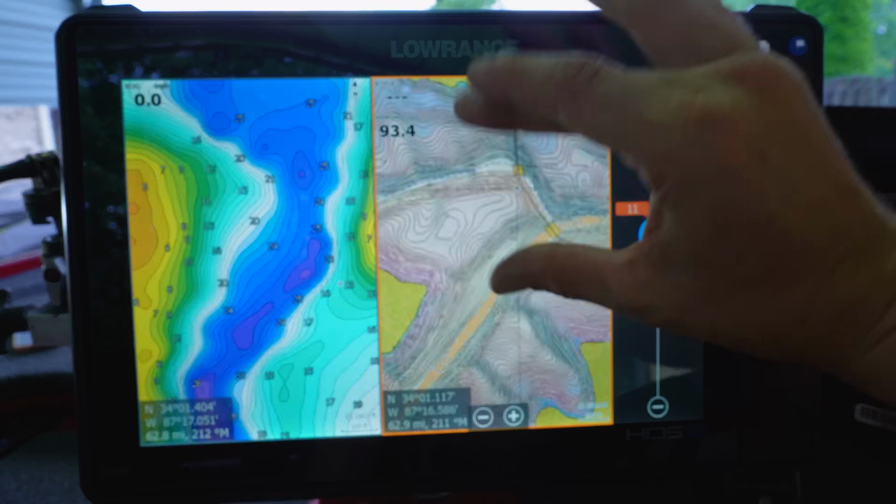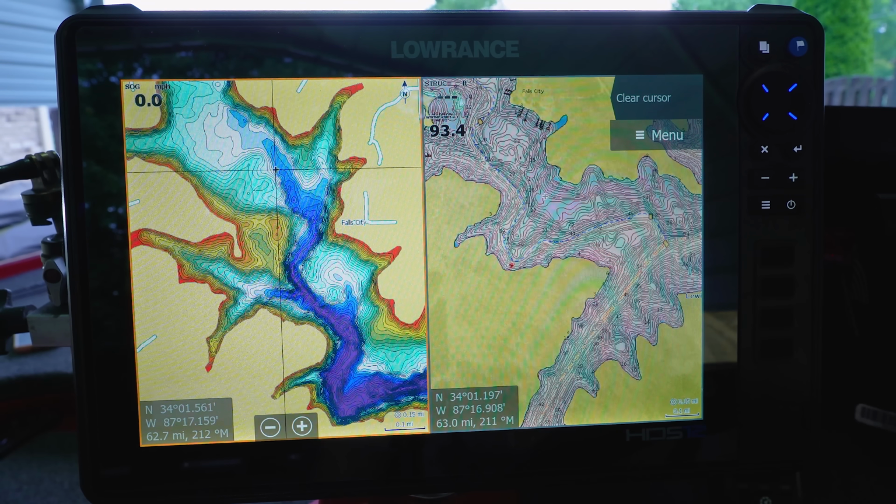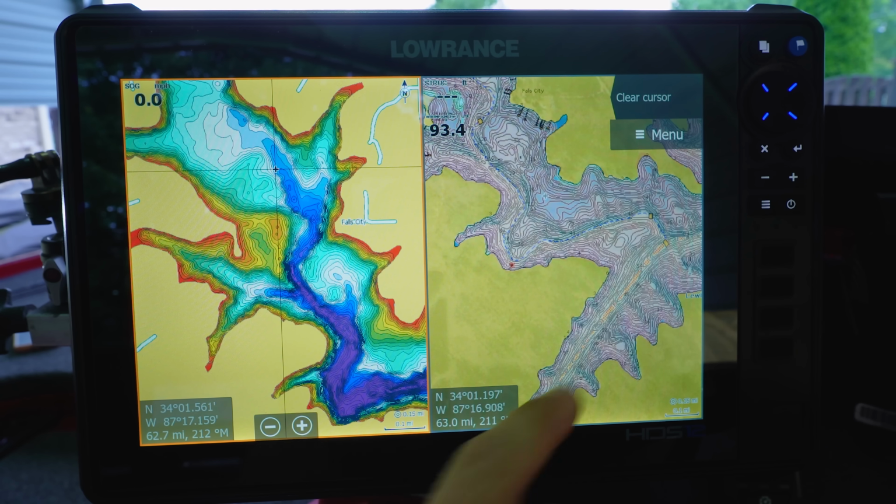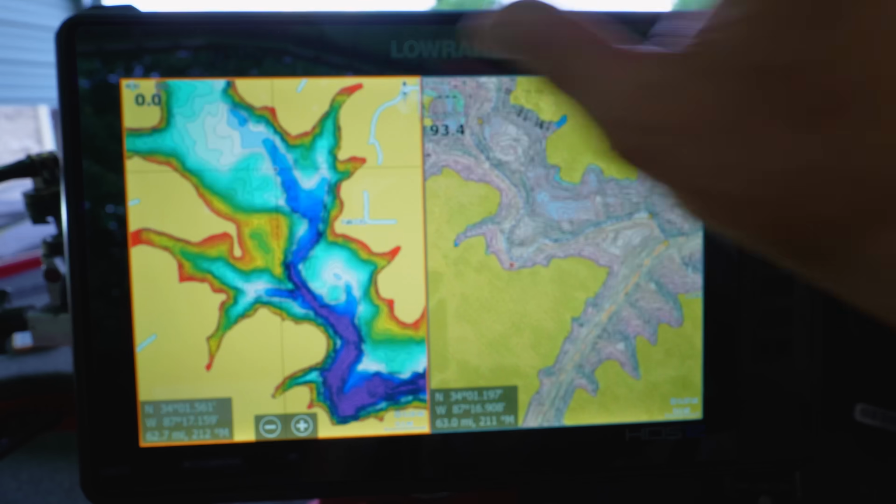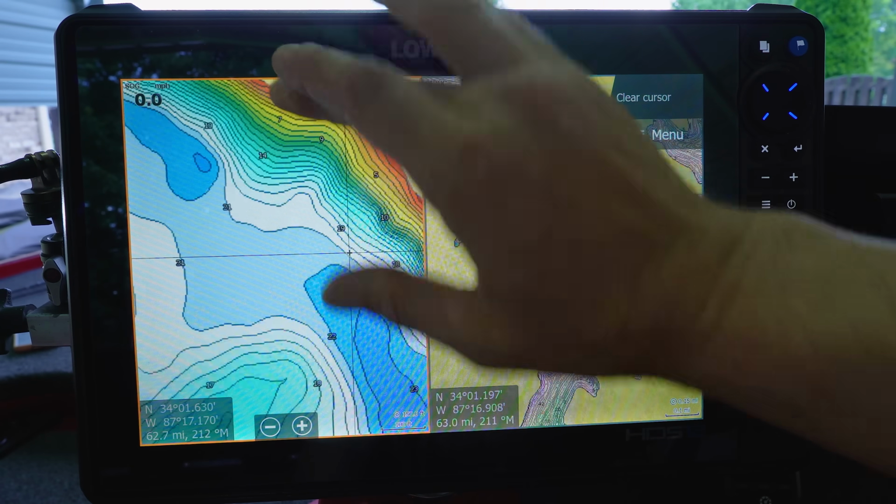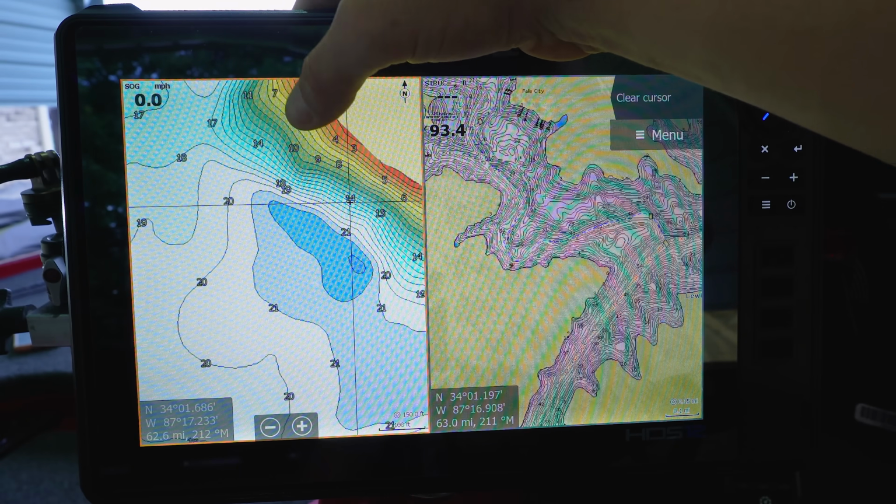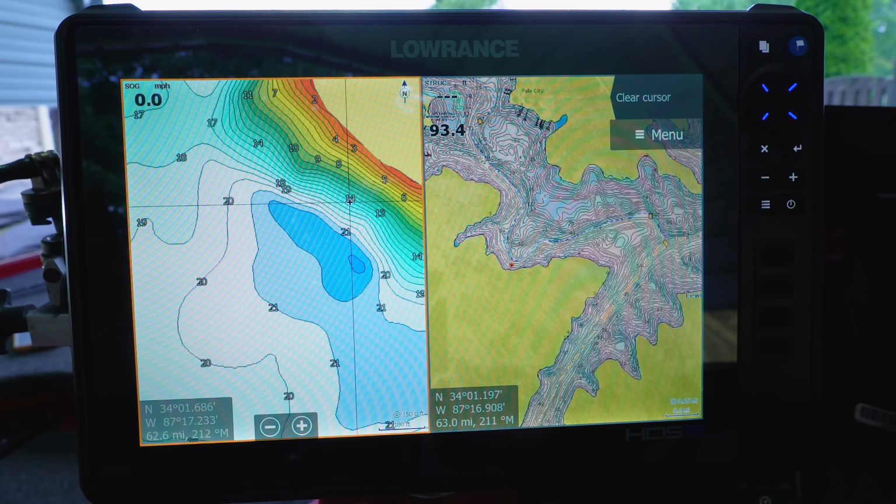But what I have found that is really interesting is there is stuff that shows up on CMAP when it comes to just standard contours, like points and things like that, that are not on Navionics. And there's a little bit of vice versa, but I think the majority of people are running Navionics and not CMAP. So if you can find a subtle point that sticks out a little bit more, oh, that's a good one right there. See how there's a super subtle secondary point right there? If you can find stuff like that, that's going to be stuff that the guys aren't seeing on Navionics, and you might actually have it yourself.